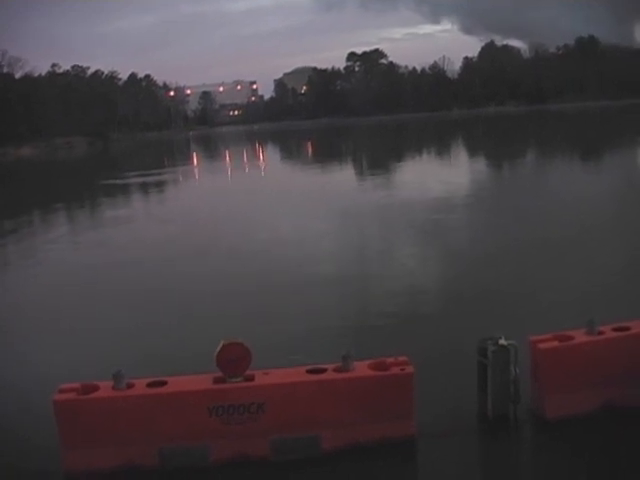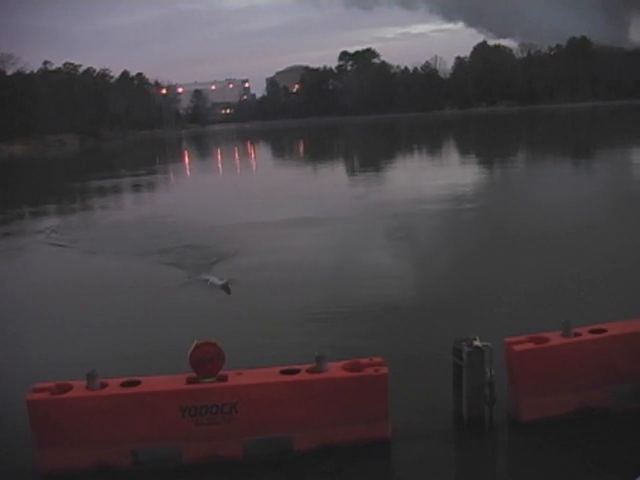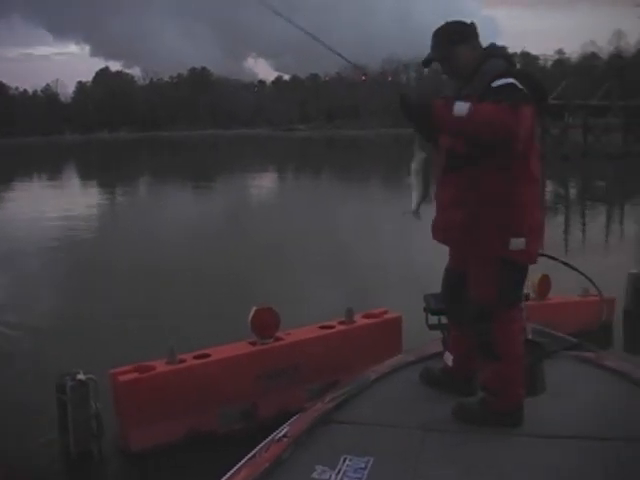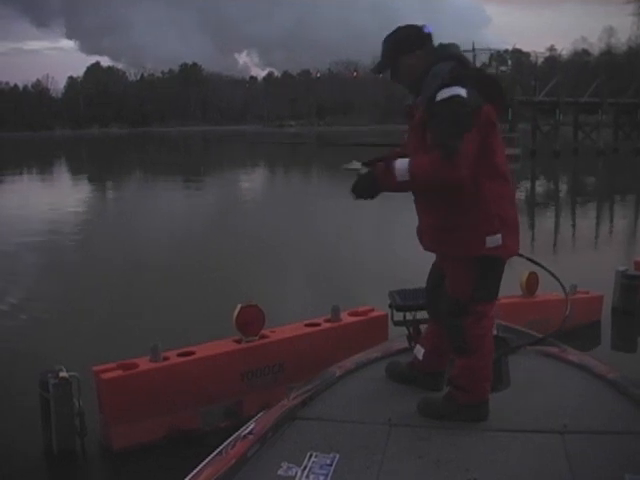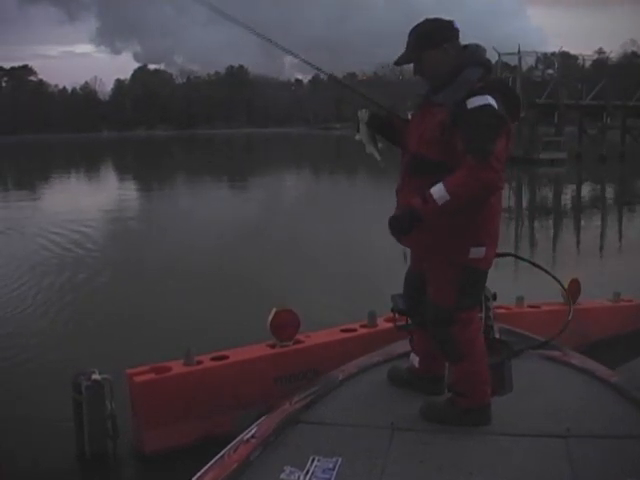They're up there looking at it when that bait hits the water, I'm convinced they see that bait hit the water and they start looking for it. And as soon as you start twitching it or moving it, they jump on it. Little bitty guy. Fun.